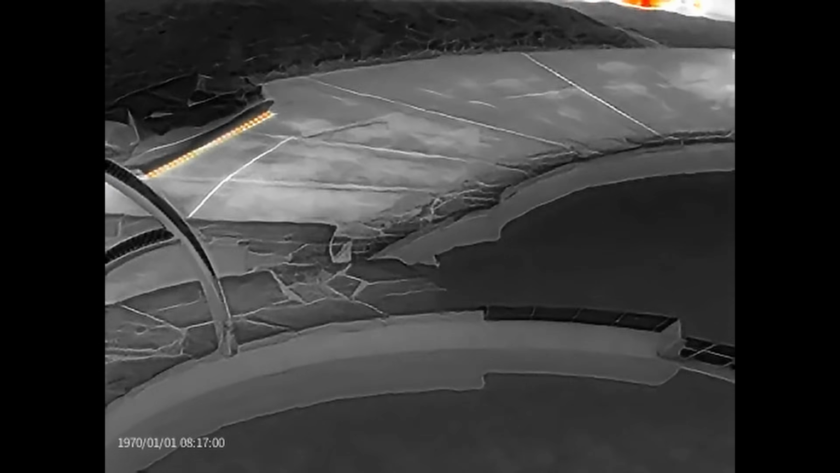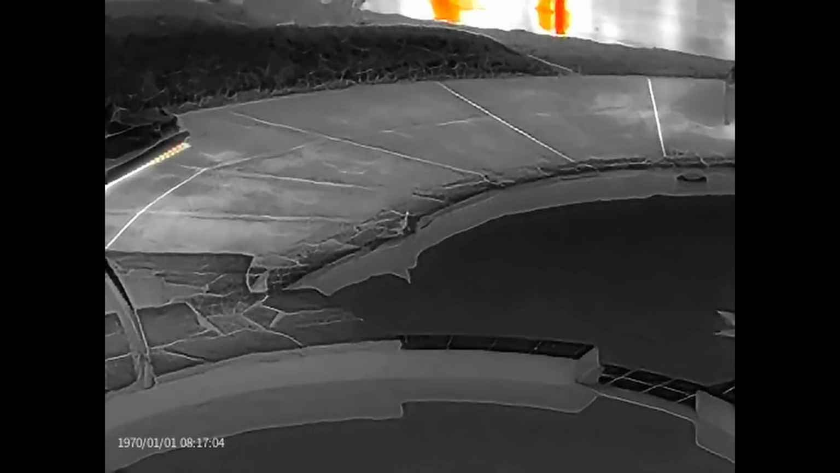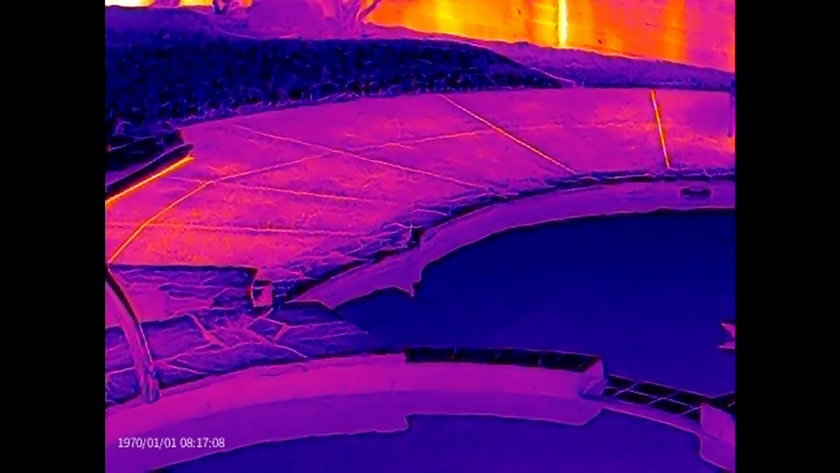Some more shots of the mourning dove. This one's a little bit further away, so just to give you another angle of what it would look like. Obviously, as the birds get further away from you, the definition gets worse and worse, and I'll cycle through some of these modes as well so you can see it. I do think it's interesting that the signature picks up on the reflection in the water. I don't know how that works, but it is interesting to note.